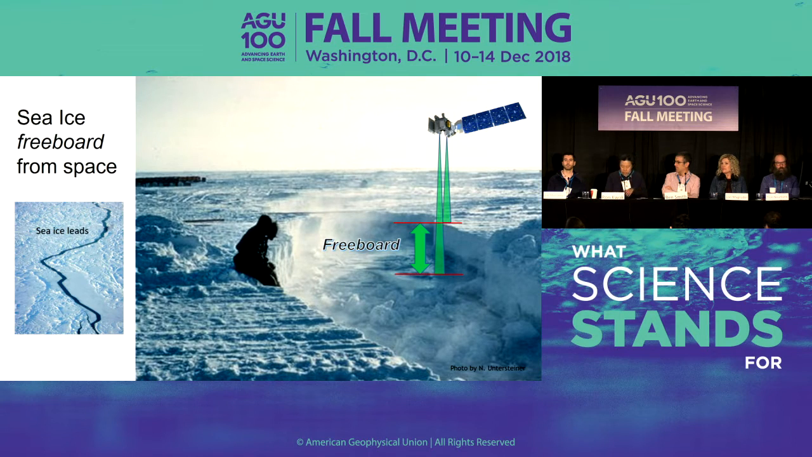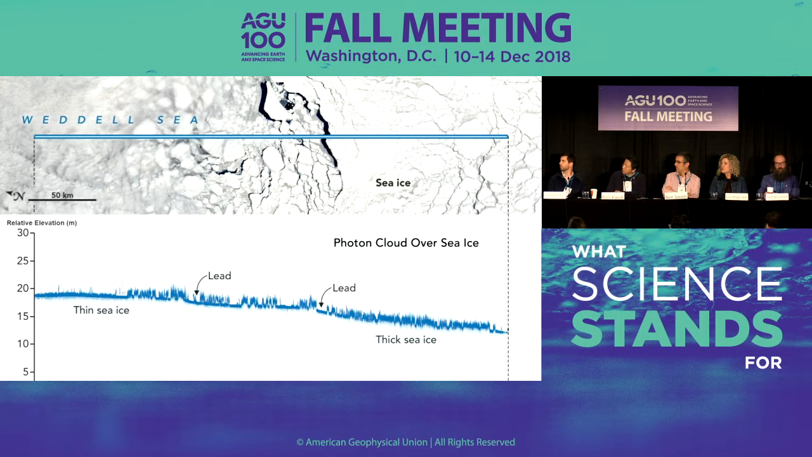So this shows how some of the cracks look. They're long linear features, and even though they're all over the ice cover, they're very, very narrow. So this shows a sea ice segment of photon cloud, as Tom was mentioning.